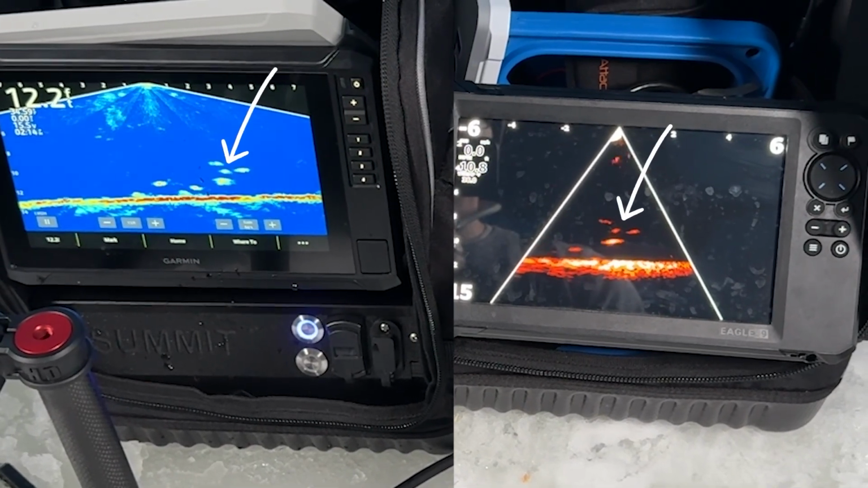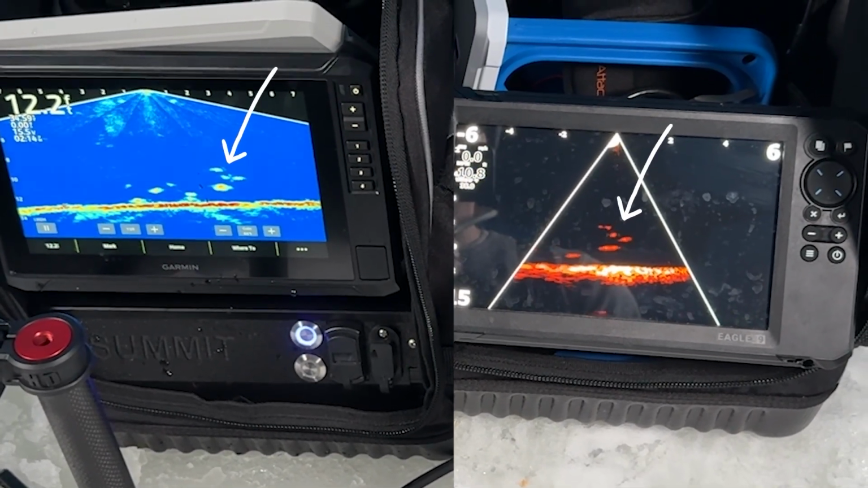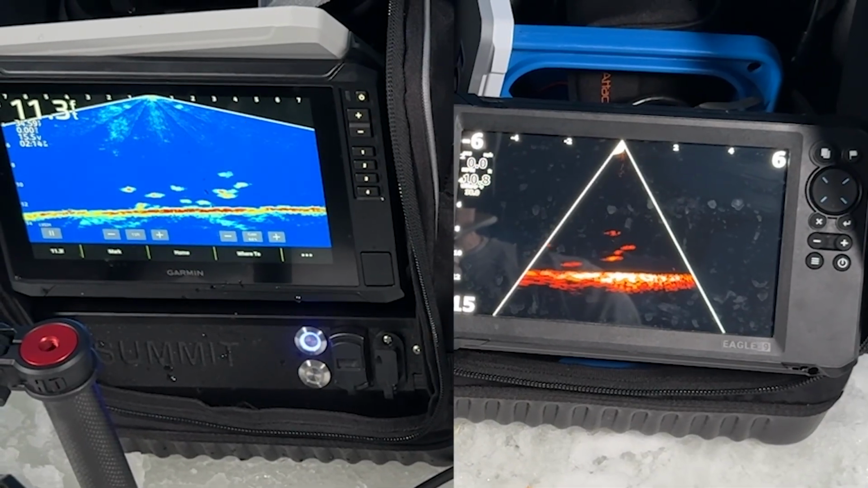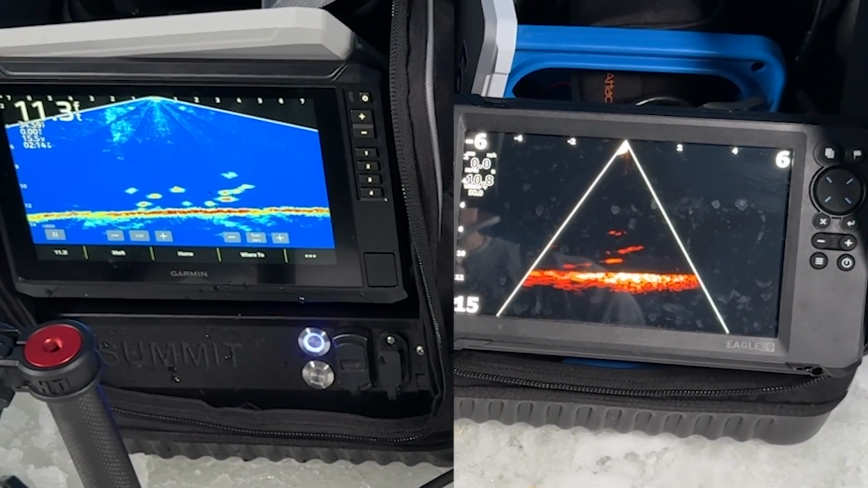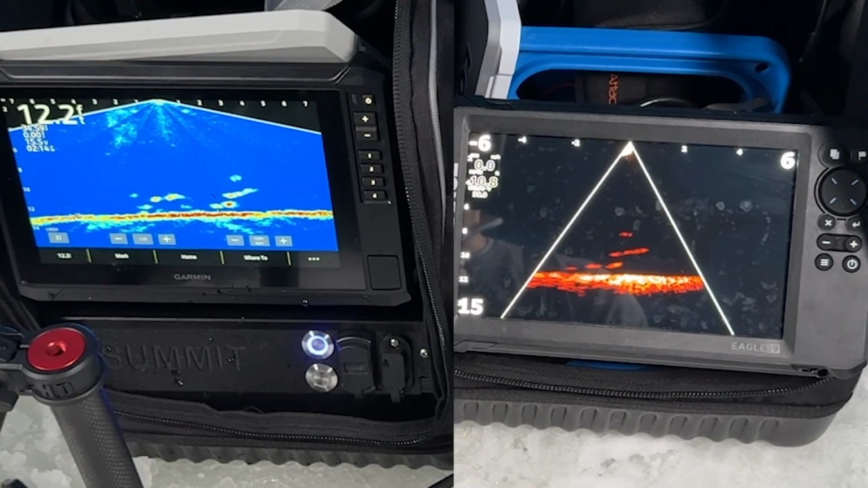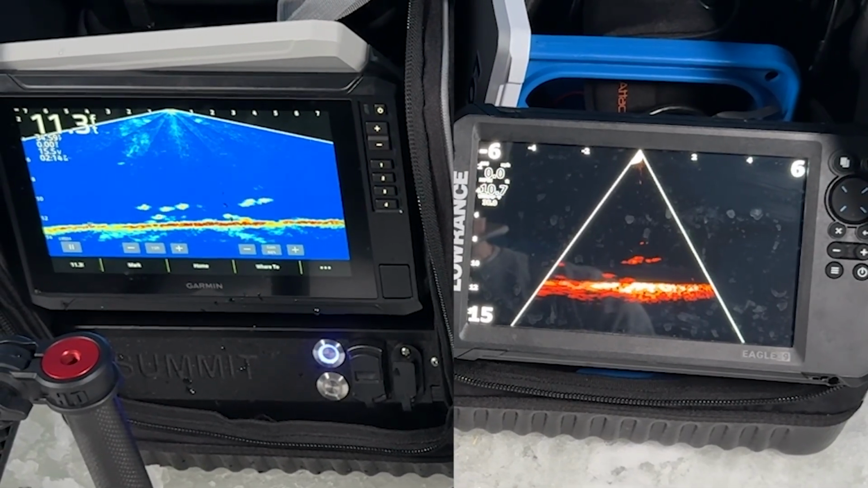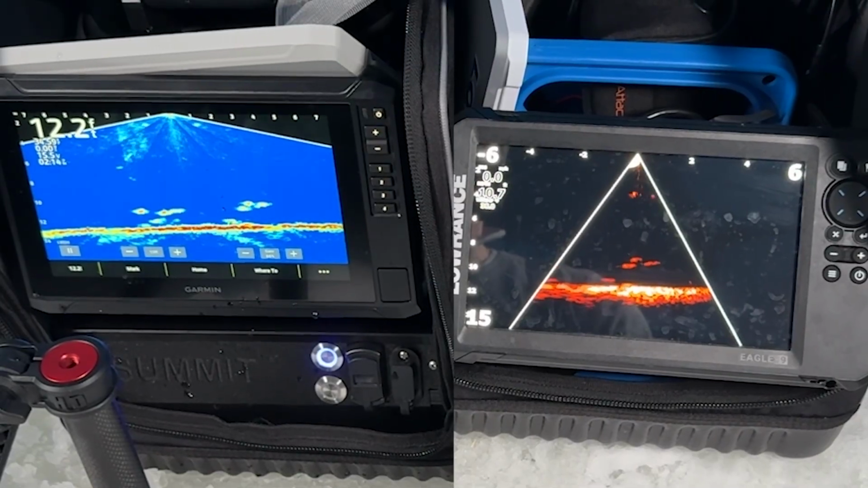I'm using a tiny little jig, and a crappie that's maybe 4 or 5 inches, they almost look the same size, whereas on a LiveScope you can zoom out and get a better idea of how big a fish is. But it's been successful for me when I've taken the Eagle Eye out on my own. It just doesn't give you as wide a picture either. Your cone is much more narrow.